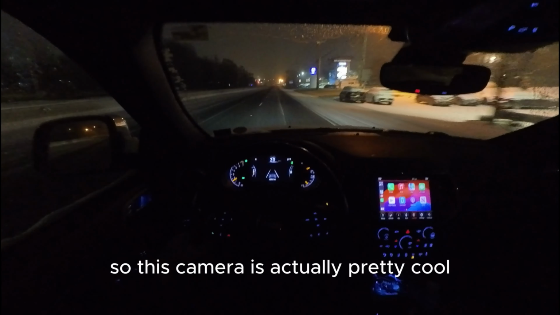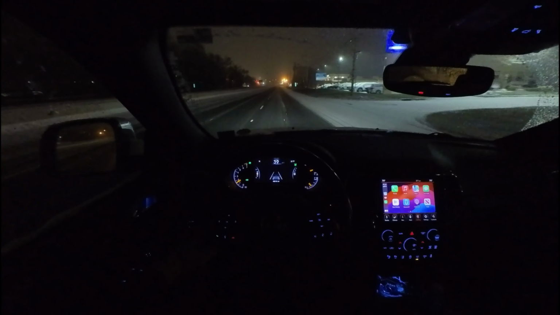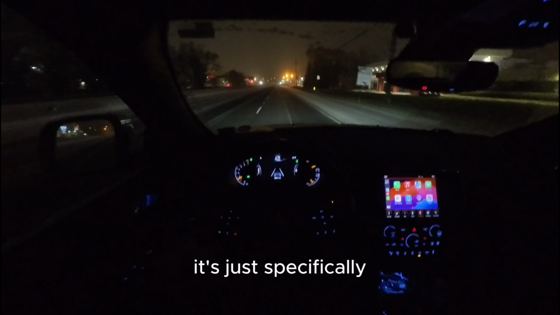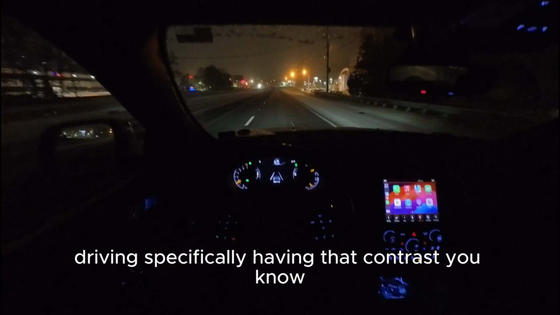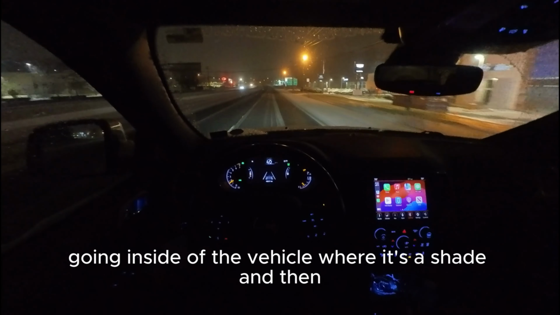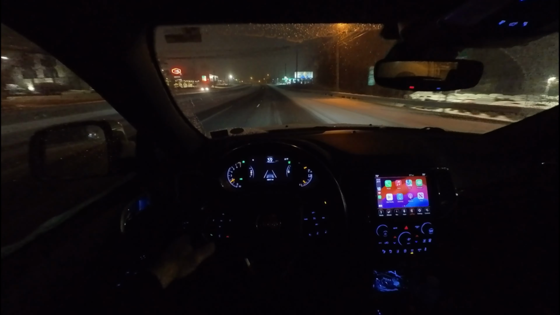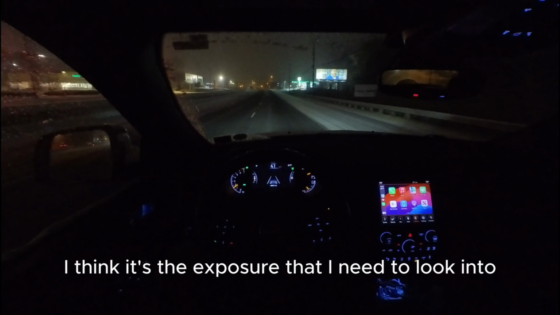So this camera is actually pretty cool. I also got it for snowboarding. And I know that I tested it out when just being outside, it's fine. It's just specifically driving, specifically having that contrast, going inside of the vehicle where it's a shade, and then outside of the vehicle, bright sunny day, kind of gets washed out. I think it's the settings, I think it's the exposure that I need to look into.